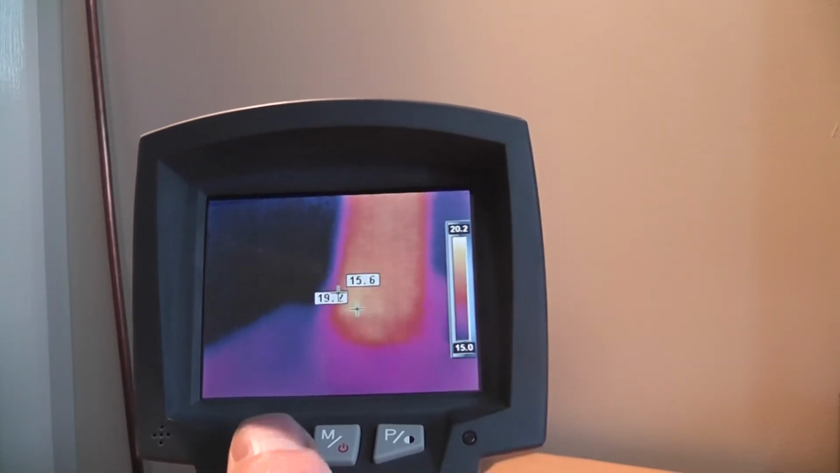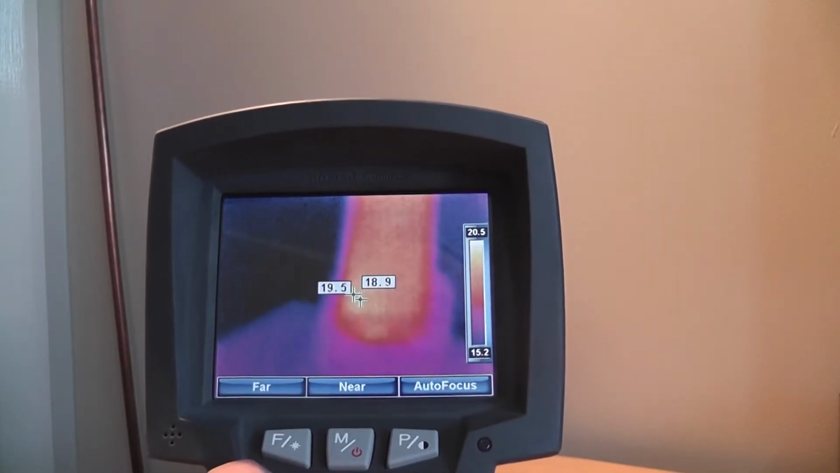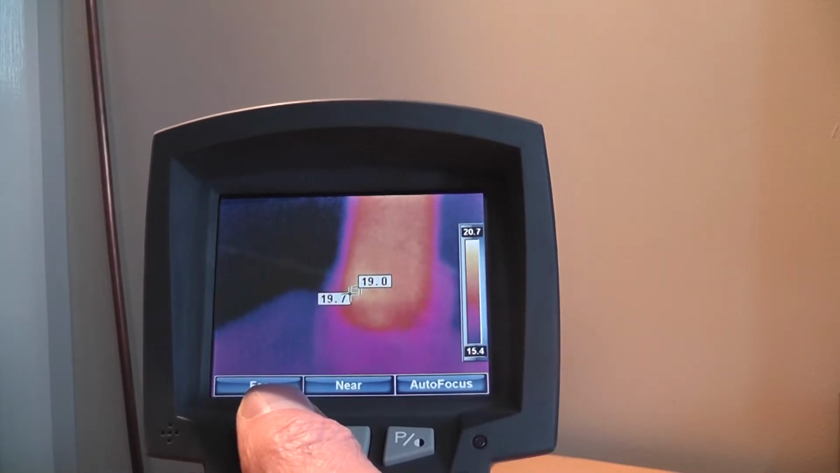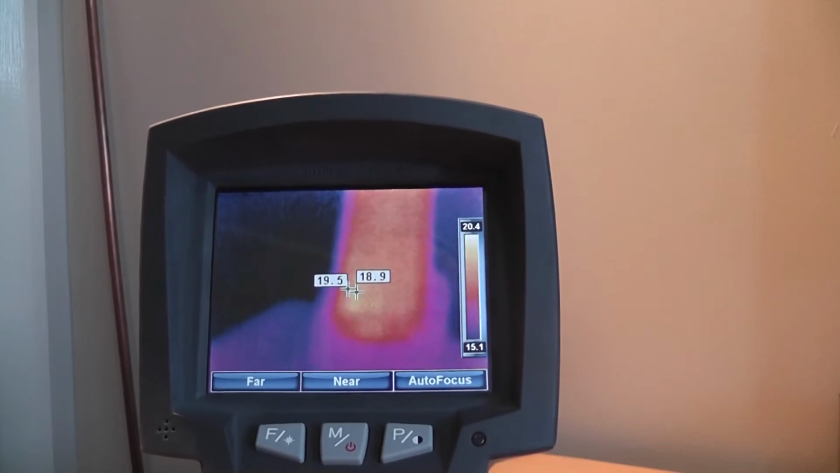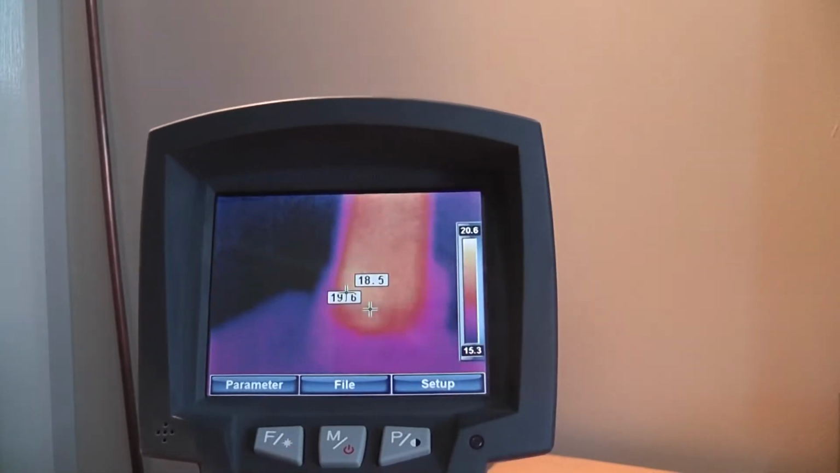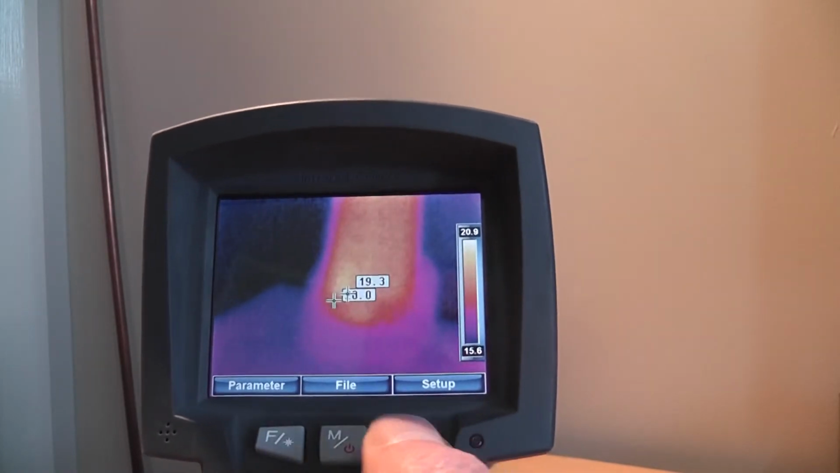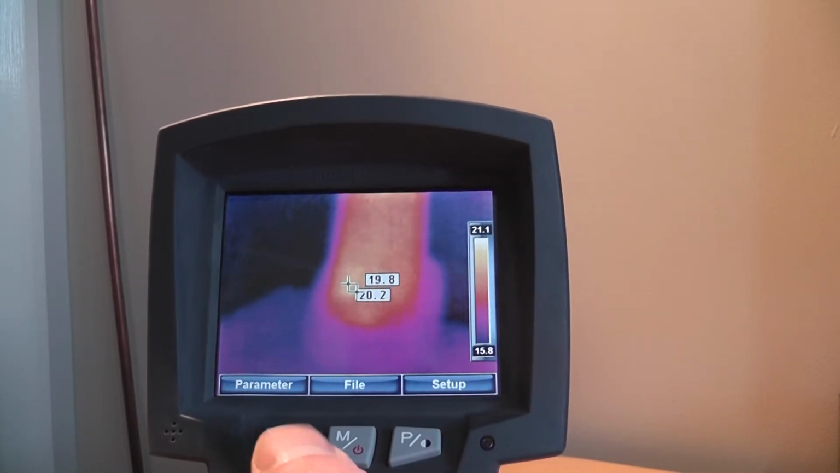These 3 function buttons obviously perform different functions. This is the focus. F for focus. We can adjust it so it focuses on a near or far object or automatically. I reset by using the trigger. The center button gives us the options of setup, looking at the files, and set up parameters, operating parameters.